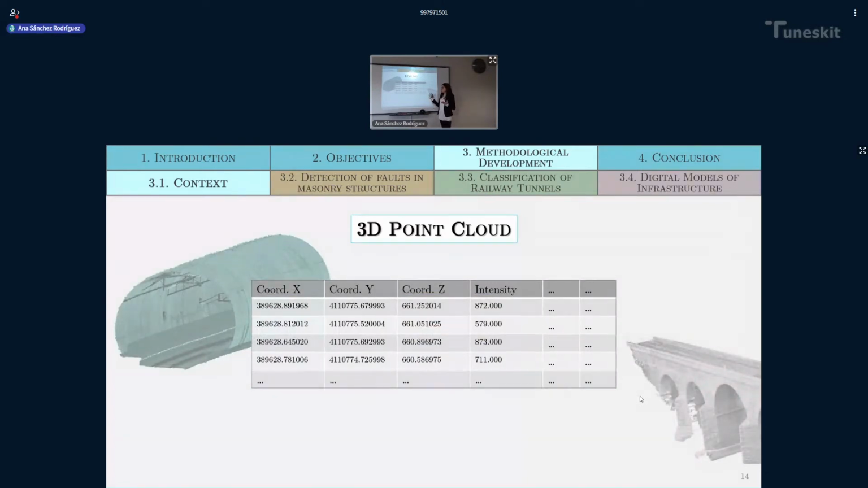Moreover, these terrestrial laser scanners are based on LiDAR technology, and the result of surveying these assets or infrastructures is a matrix of data, the so-called point clouds.